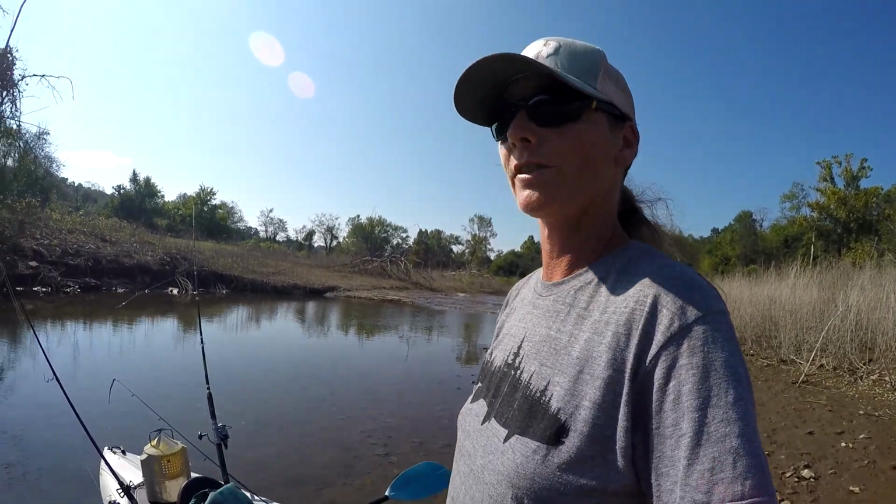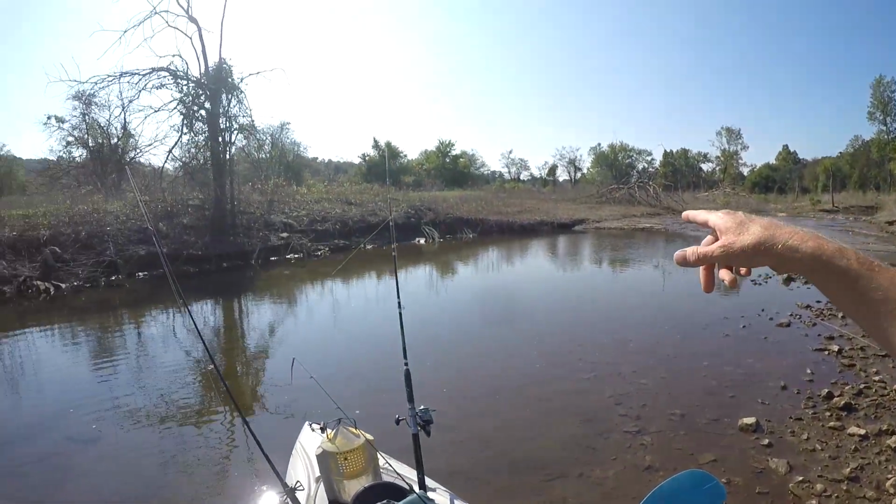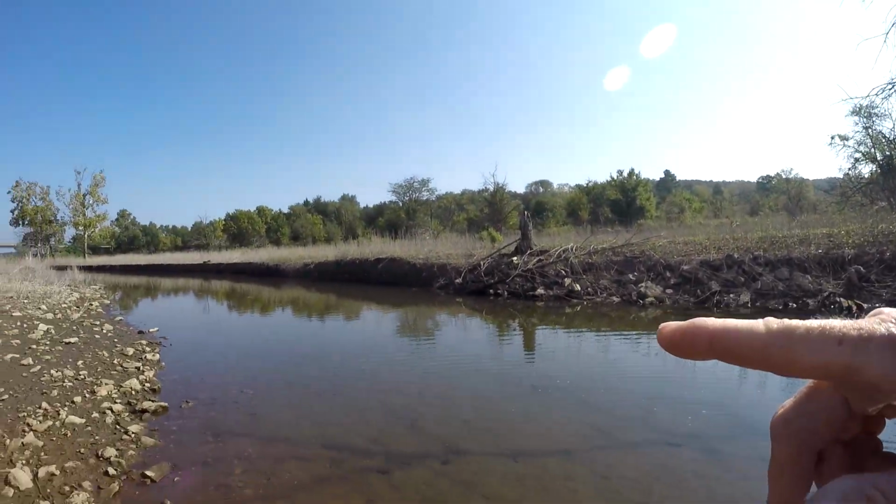Alright, the second most important thing when you're trying to catch fish, or on how to catch fish, is the bait. And for that, I like these little creeks. These little creeks are loaded with bait fish.